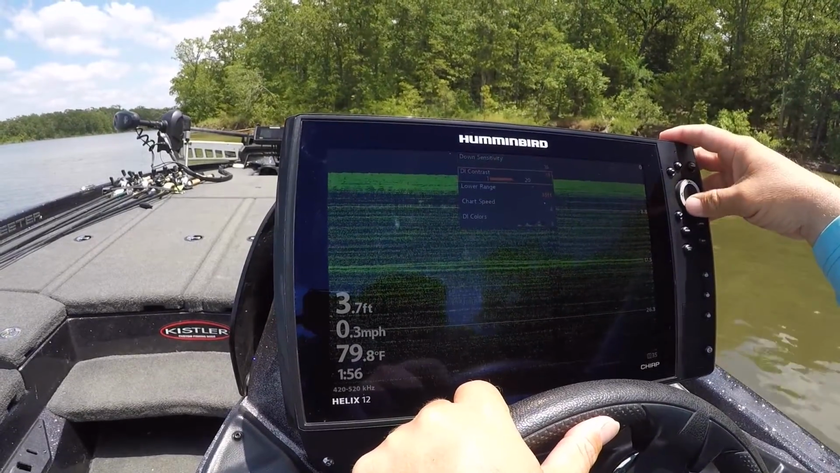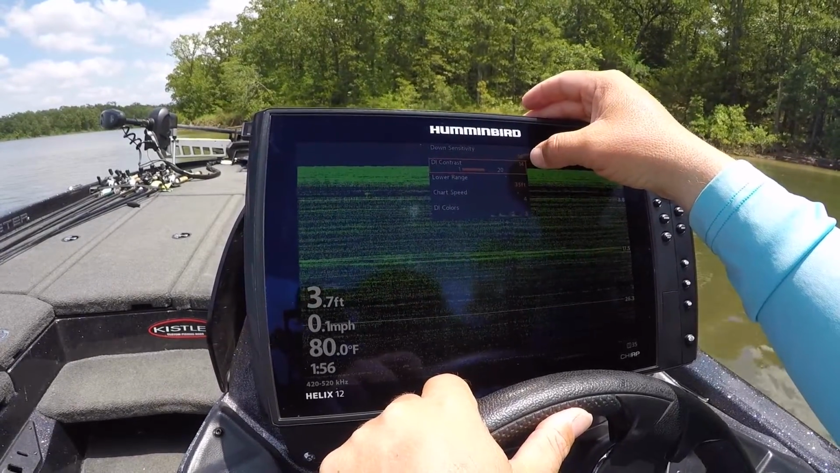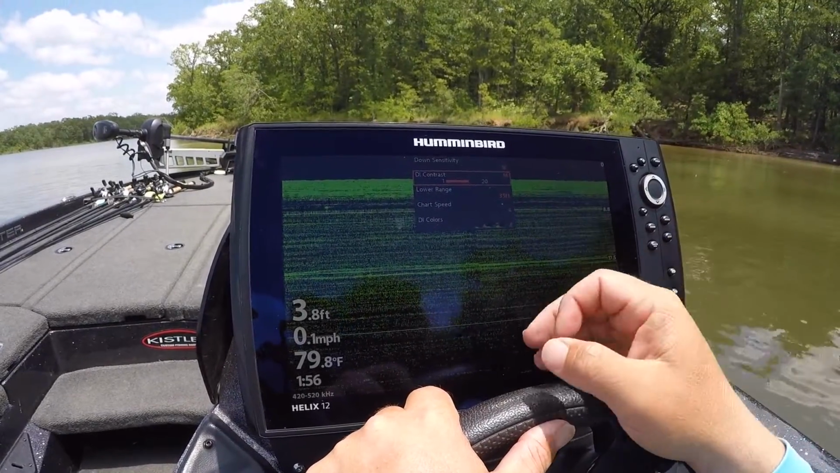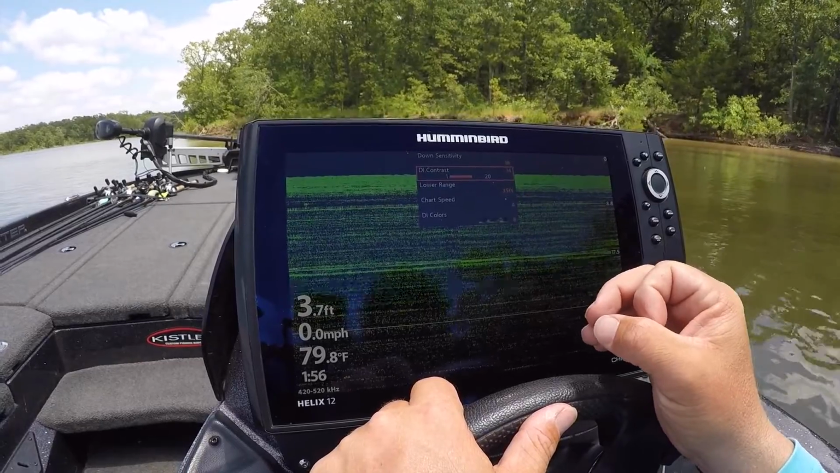Going back to the menu, on my contrast, I tend to keep my contrast 2 points under my sensitivity. It just gives the contrast in the image a lot better view. It shows that shadow, and it shows that image a lot better.